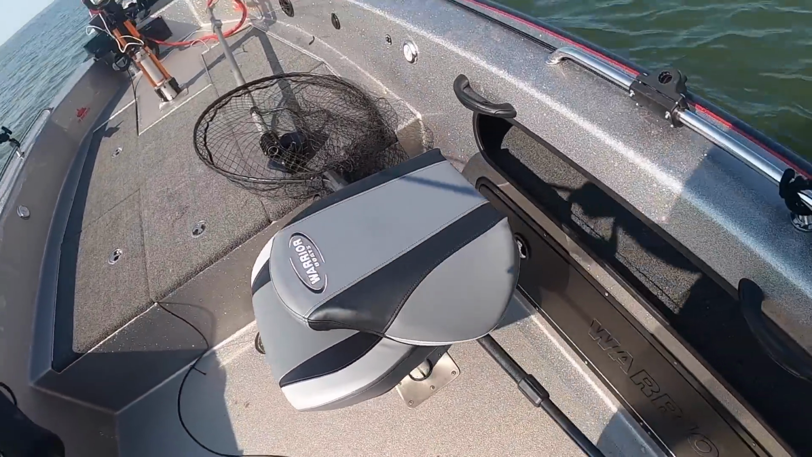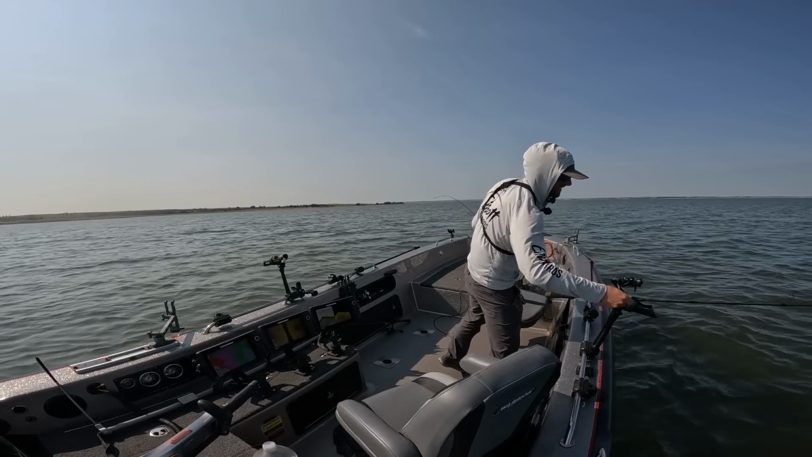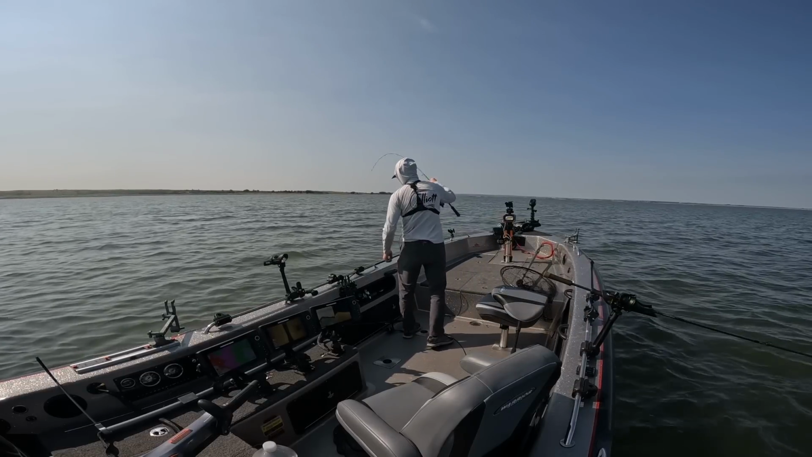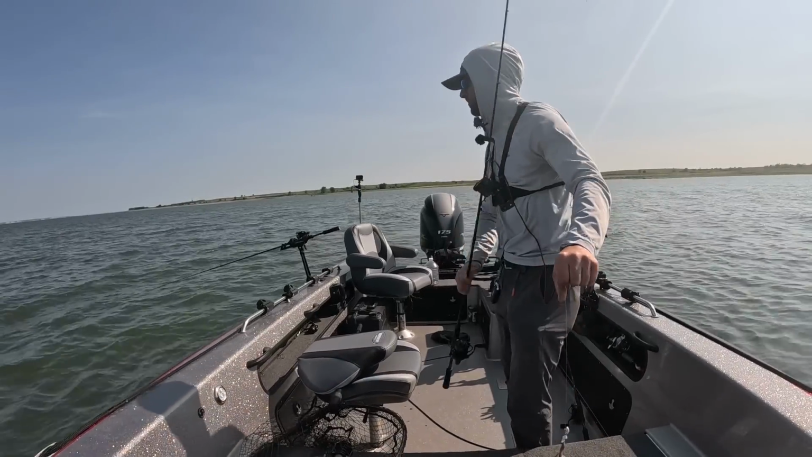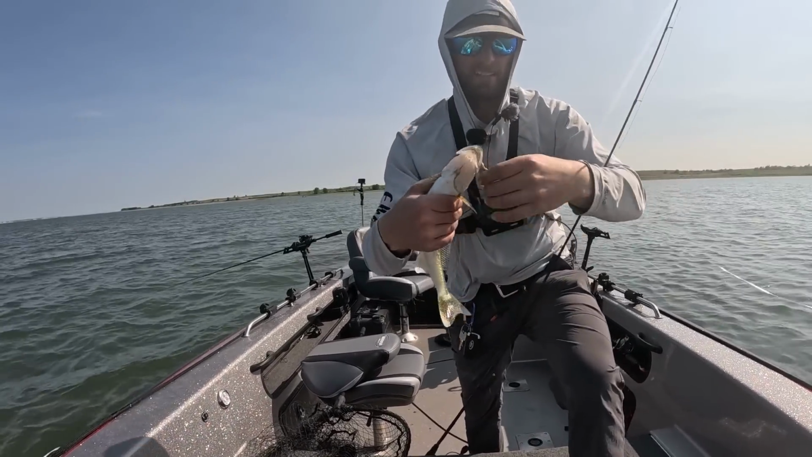That might snag up, or get a fish. We'll see which one happens here. We've got to reel in a little bit of line though. There we go. Well, fish number one. Little guy on the old search bait right there. And man, do they absolutely love eating that thing.